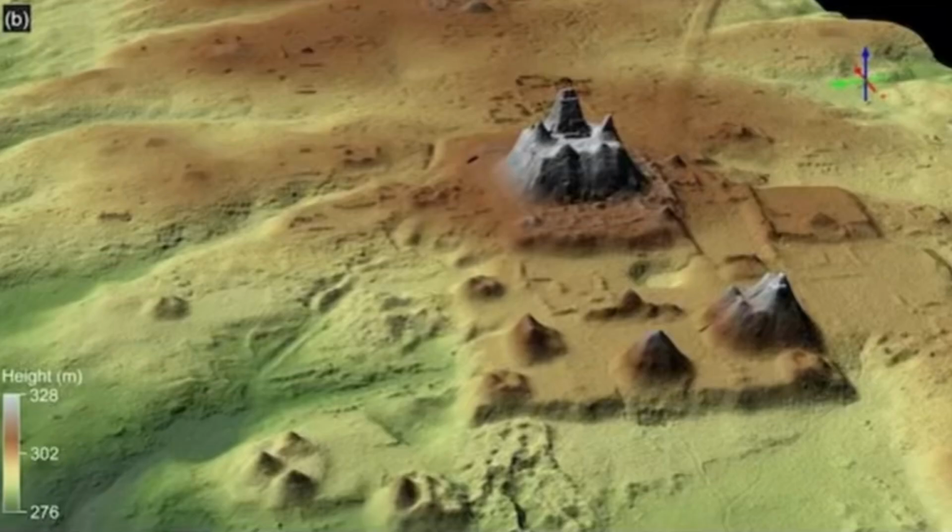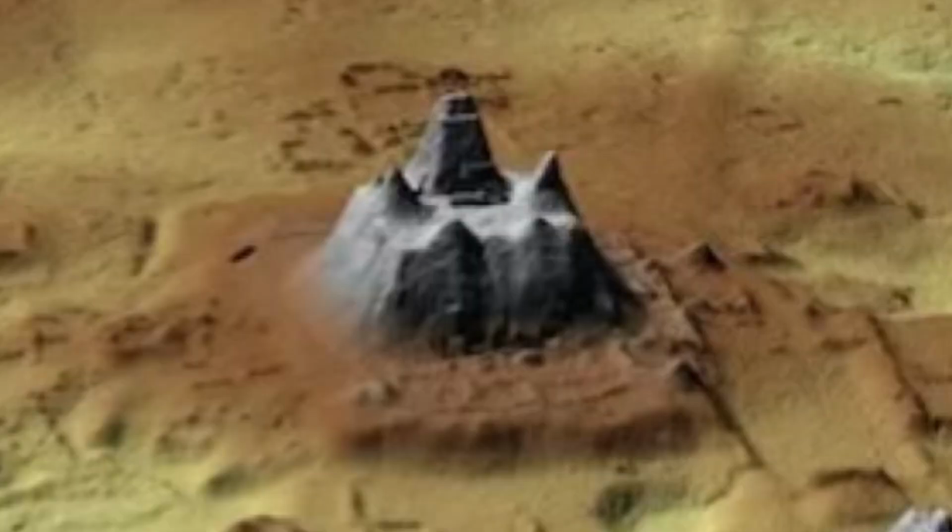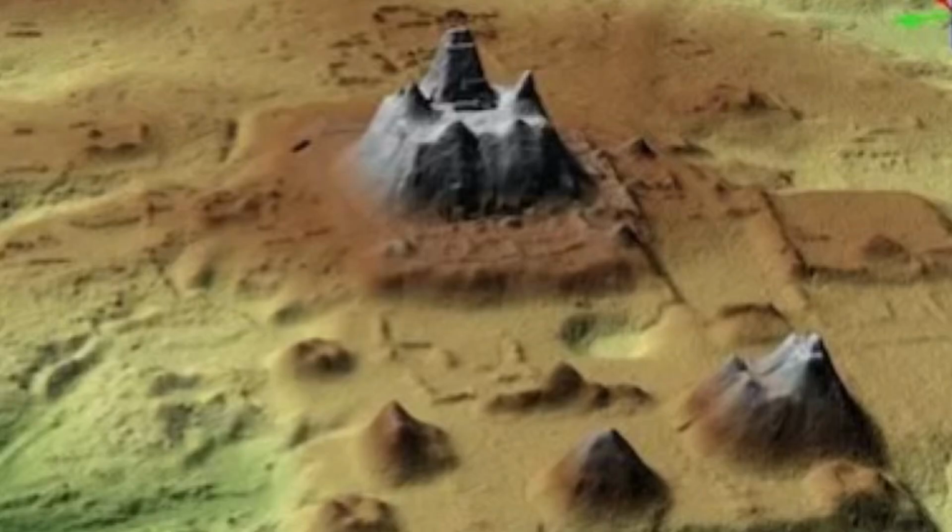And the monumental structure was thought to be constructed of earth and clay and is believed to have been built around 1000 BC. Another one, geologists in northern Guatemala discovered a massive Maya site that stretches approximately 650 square miles, or 1,700 square kilometers, and they think this dates back to about 1000 BC.